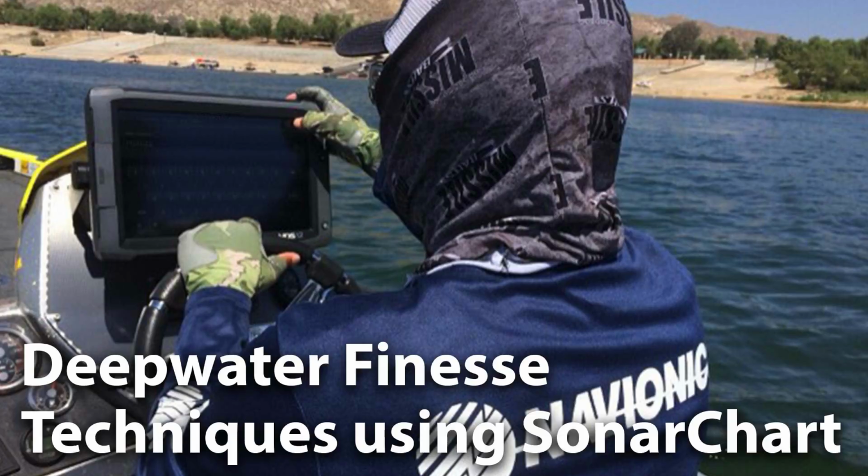When I'm throwing a drop shot, I am going to fish it a couple of different ways. I'm either going to throw it out toward a place that I marked and drag it back, or I'm going to fish it vertically, dropping it, using my electronics to drop the bait right down over the top of a bass. But this gives you a good diagram of how you would fish a drop shot.